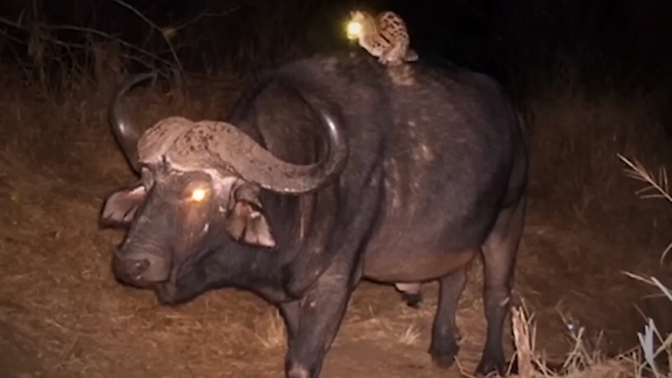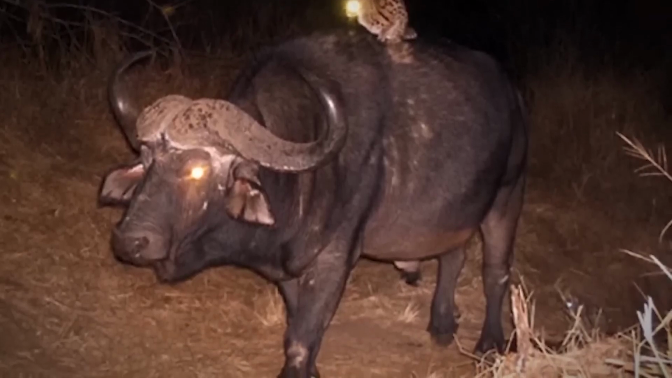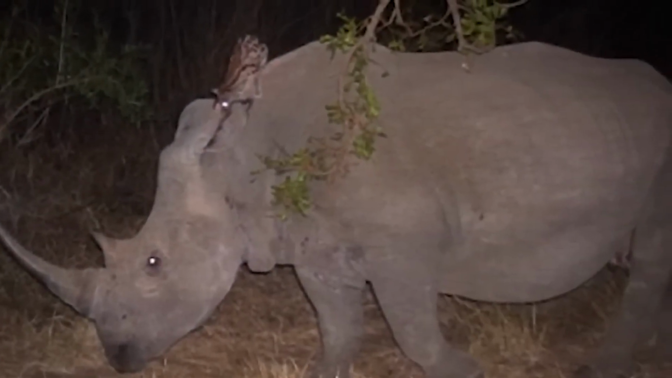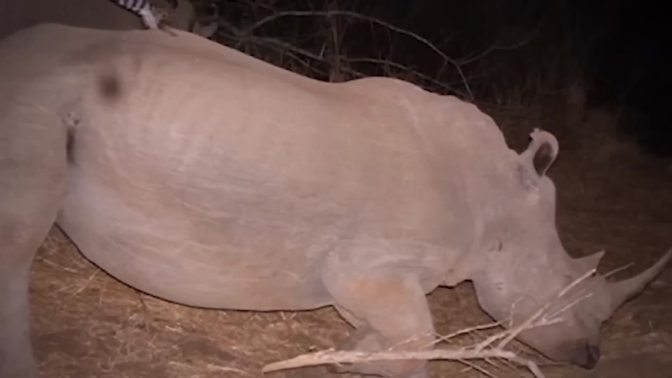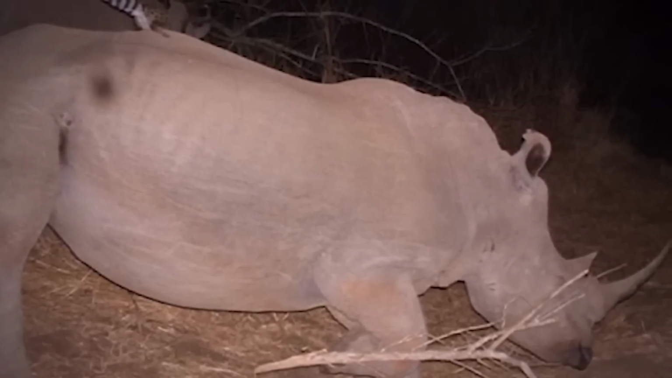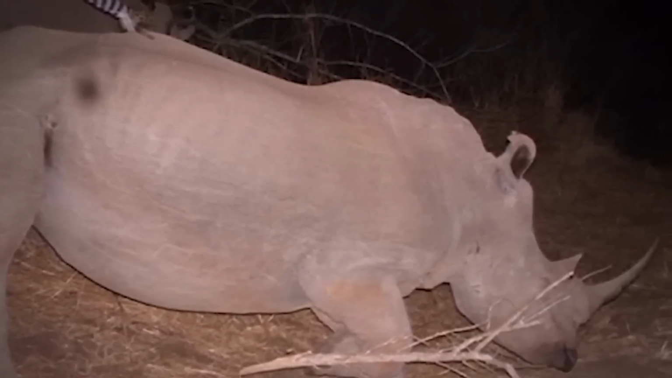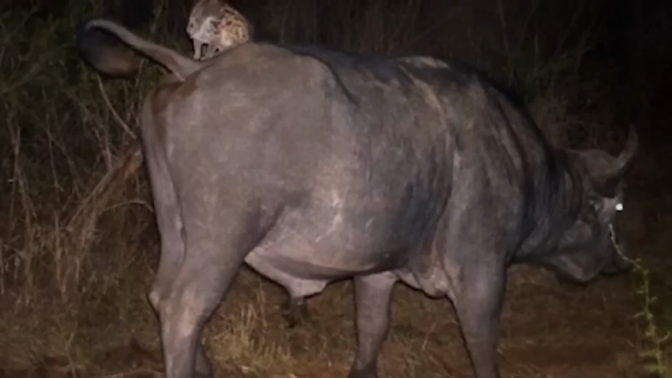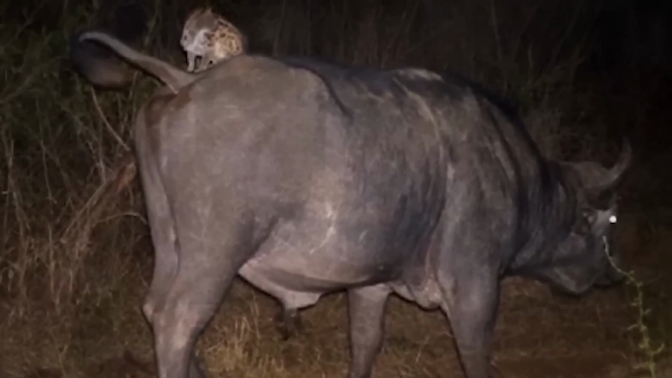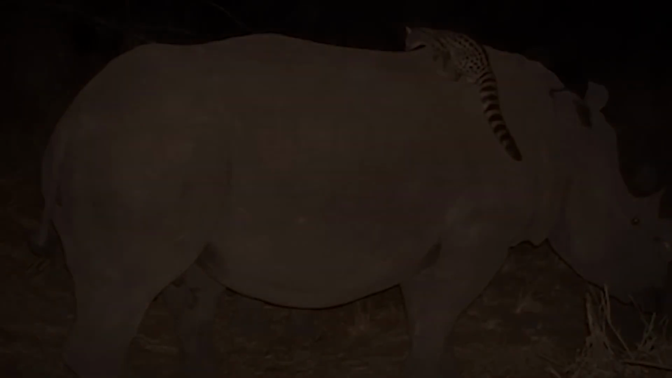According to experts, the genet seems to have found an unusual mode of transportation. This small mammal resembles a cross between a cat and a mongoose. It has spotted fur, a long striped tail, a small head, and large ears. Genets are highly agile with quick reflexes. While the rhino appears unimpressed by the genet's presence, the reasons behind the tiny mammal's behavior remain a mystery to experts. One theory suggests it sits there for safety from larger predators.